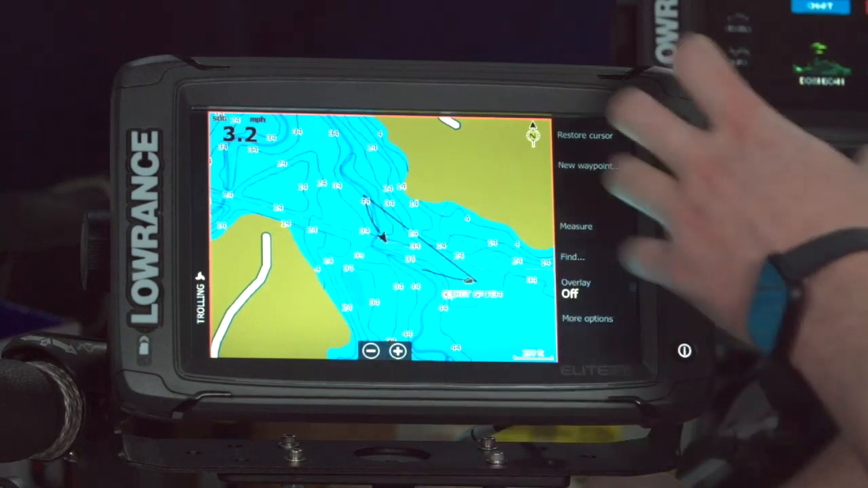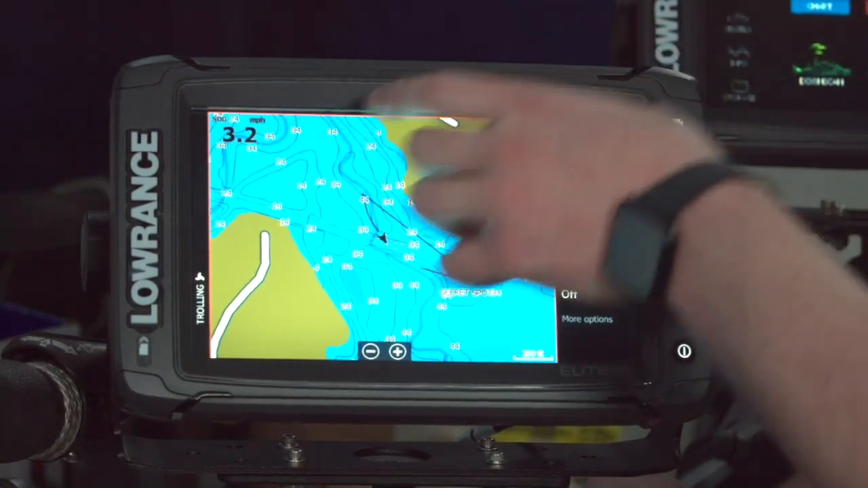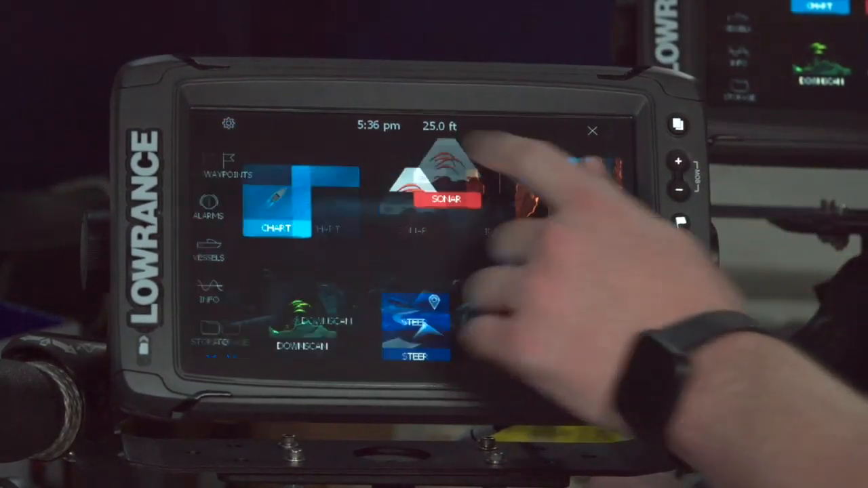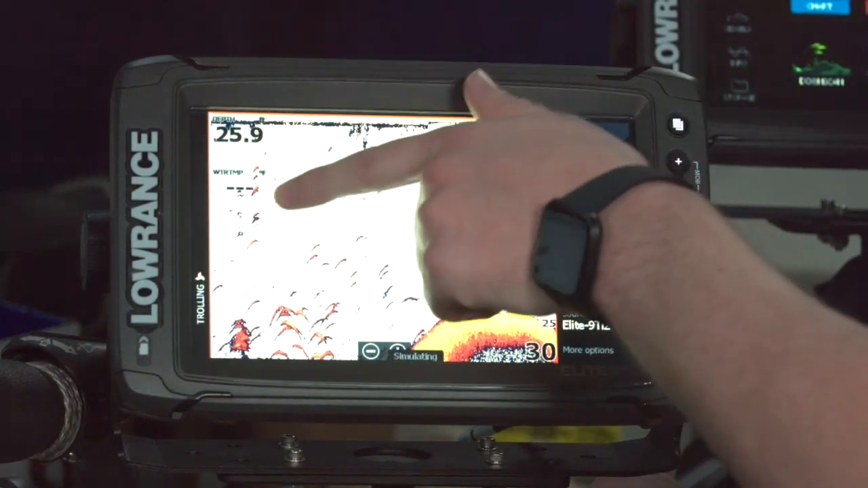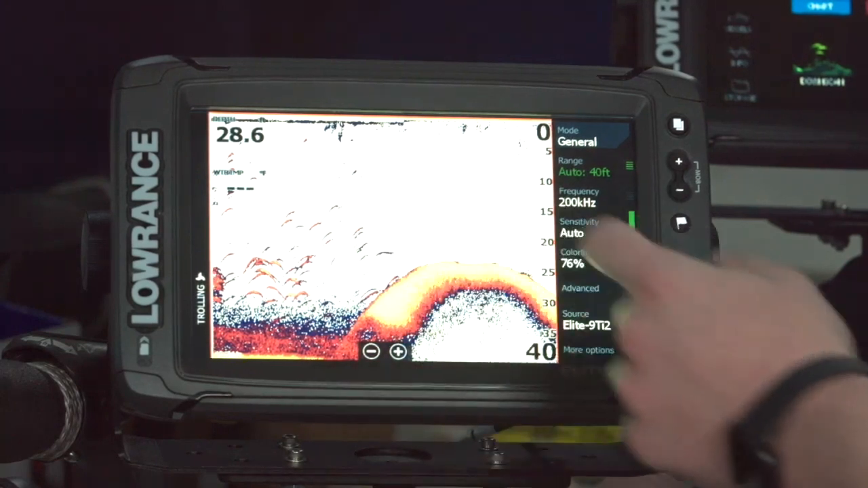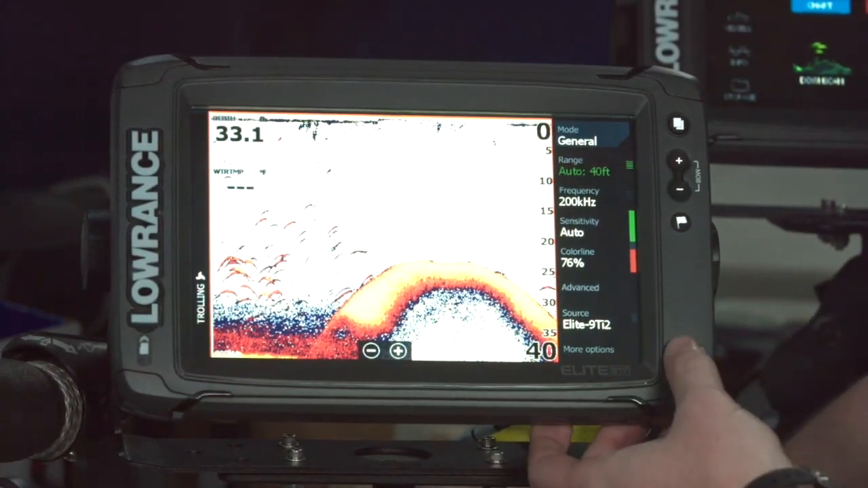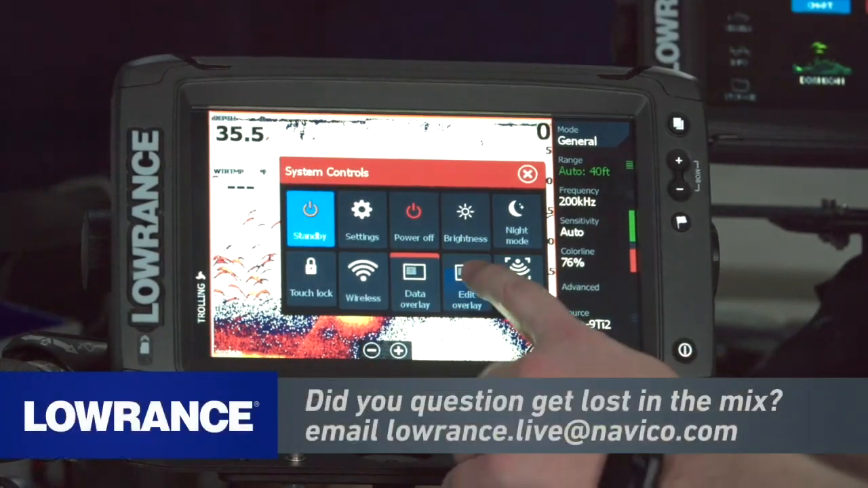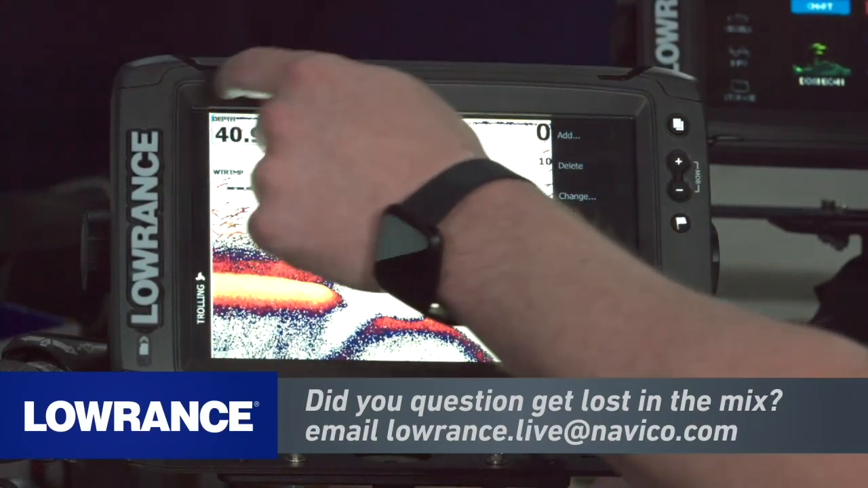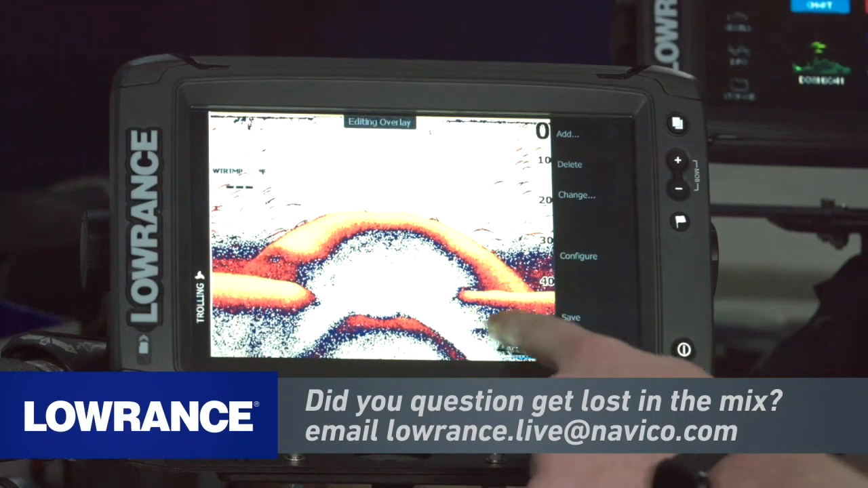So you'll notice here, no matter what panel I go to, I have some data boxes over the top. So here, this is a chart, so it's giving me speed. If I go to sonar, you see it'll give me depth and water temp. So I can actually configure those. I can put them wherever I want on screen, and I can actually change what data they are. So if I tap the power key, it'll give me the edit overlay button here. And now I can take any one of these, and you'll see it's got this little blue box around it. That's the one that I'm editing. So I can take this and I can put it wherever I want on screen.